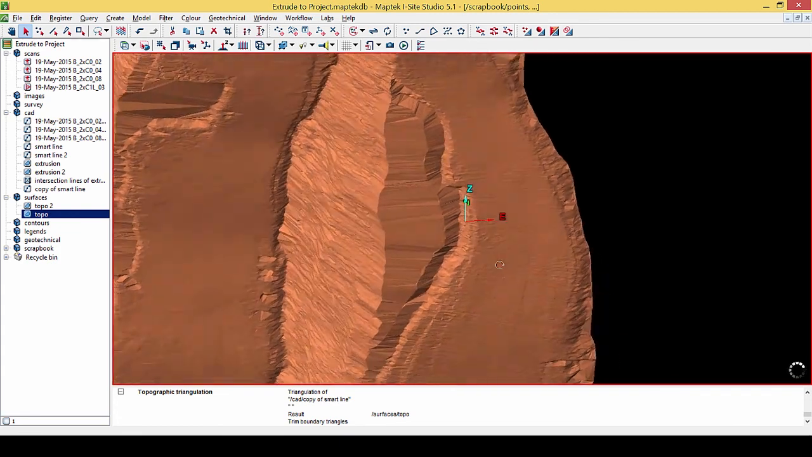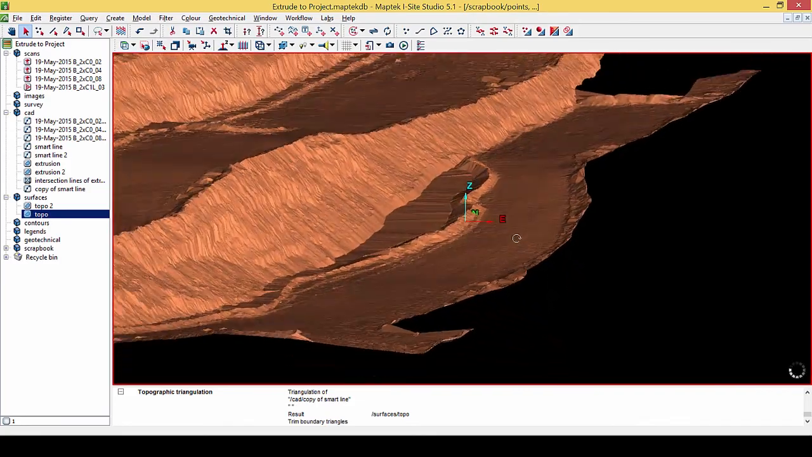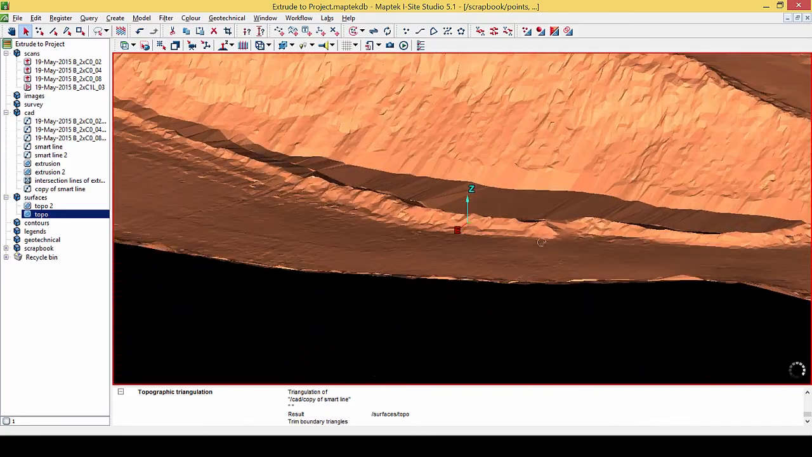And that's it, a quick little way to fill in areas where you've missed data using projection.